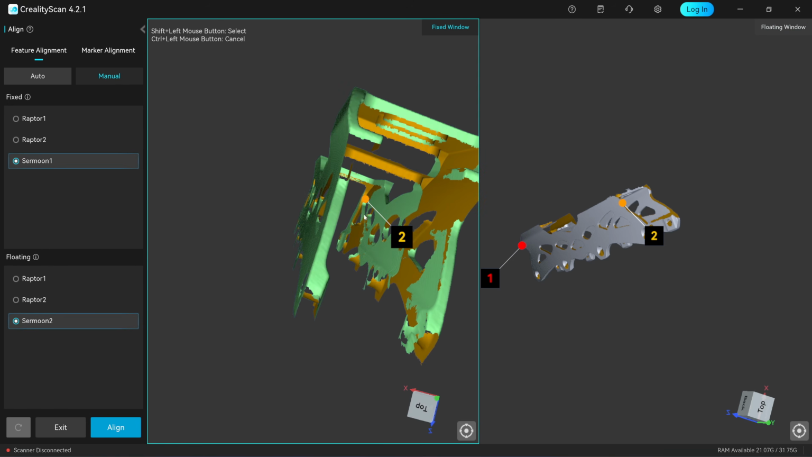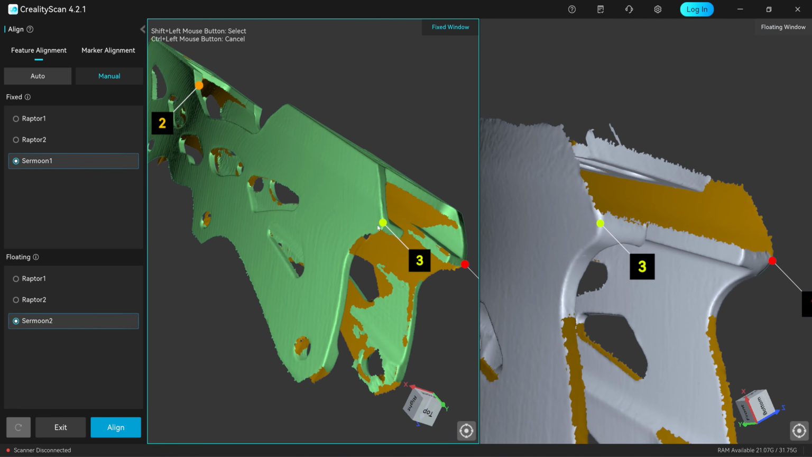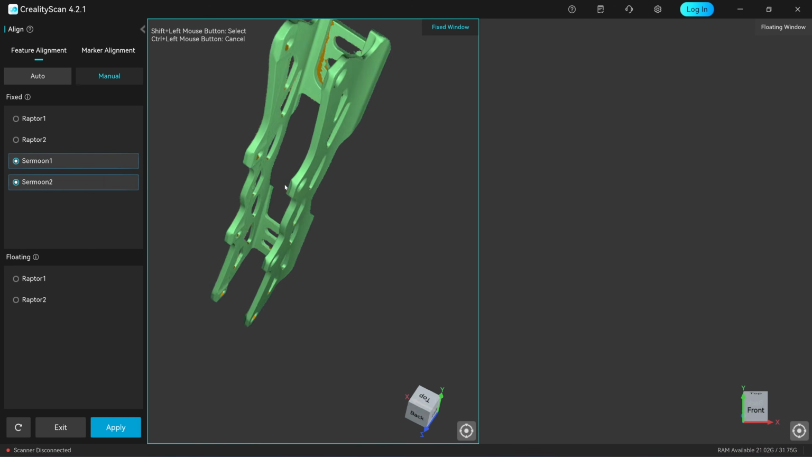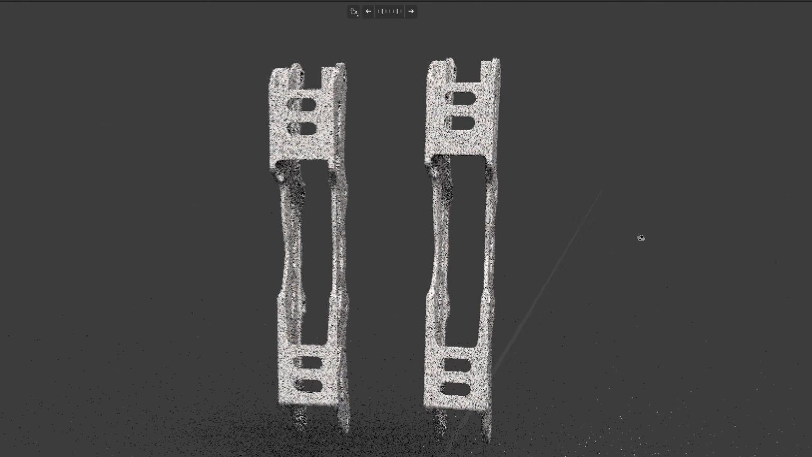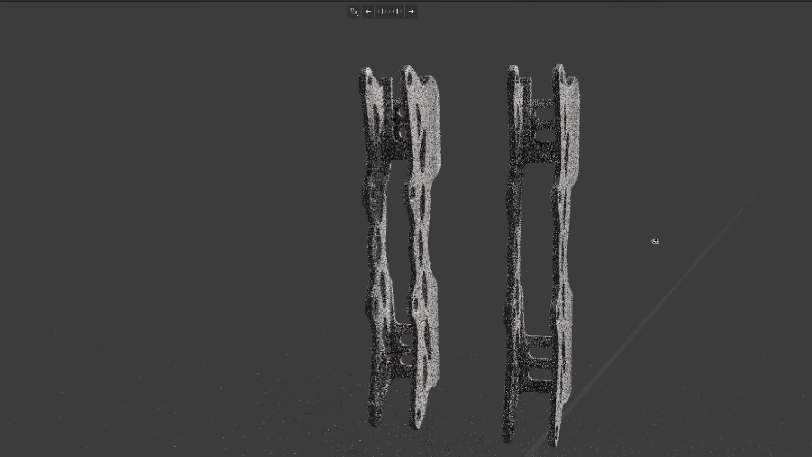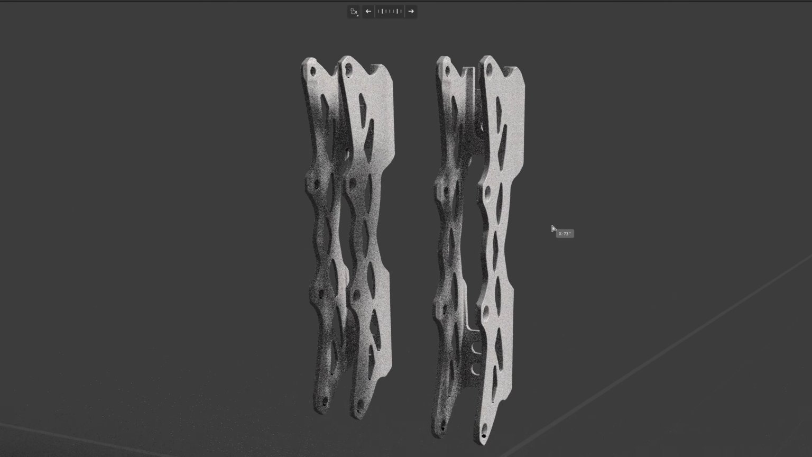format. And here from the Sermoon S1, I should point out that not every 3D scanner can achieve this. It takes a certain level of precision to seamlessly align the scan data. Looking at the mesh result, both scanners produced identical output, so if you use the original Creality Raptor, you will achieve the same result since it shares the same 7-line laser module as the Raptor Pro.